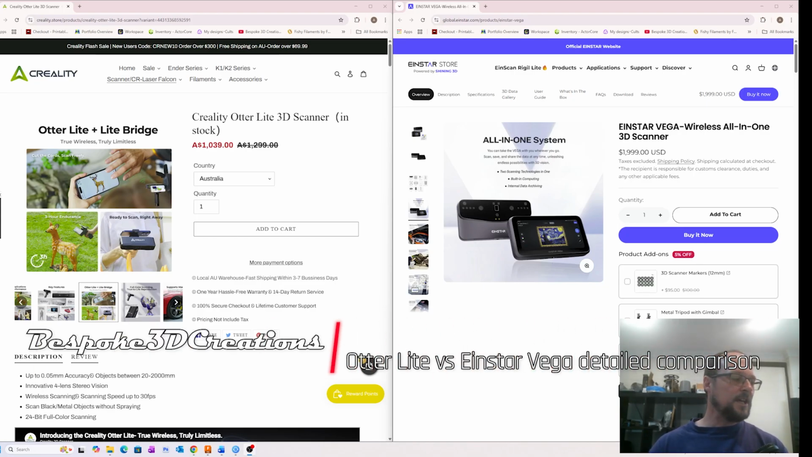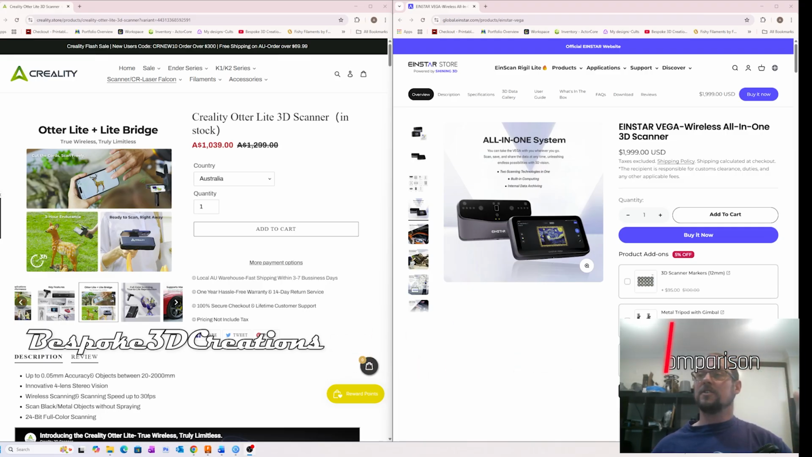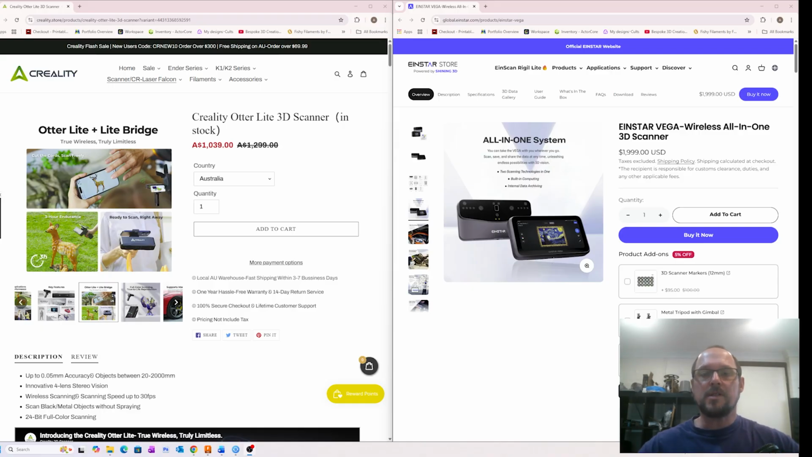Hello everybody. Today I want to do a bit of a comparison between the Creality Otter Lite with the bridge and the Einstar Vega all-in-one device. There's been a lot of discussions and questions in various groups about what scanner to buy and what are the pros and cons of different scanners. And obviously just recently, with the original Lite and the original being released as all-in-one standalone laser scanners, I thought I'd focus on the infrared side, from a pretty cheap option in the Creality Otter Lite and the Einstar Vega being more expensive.